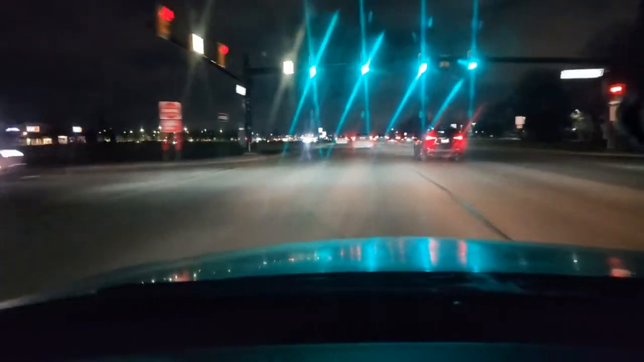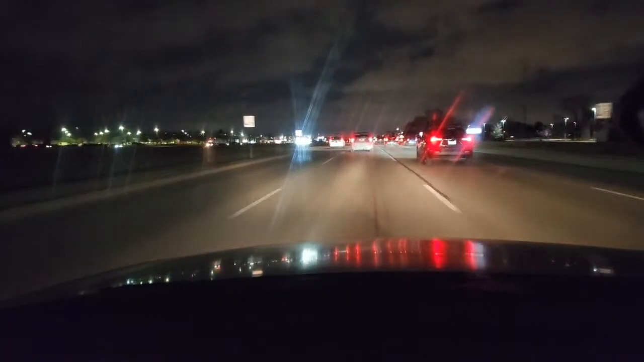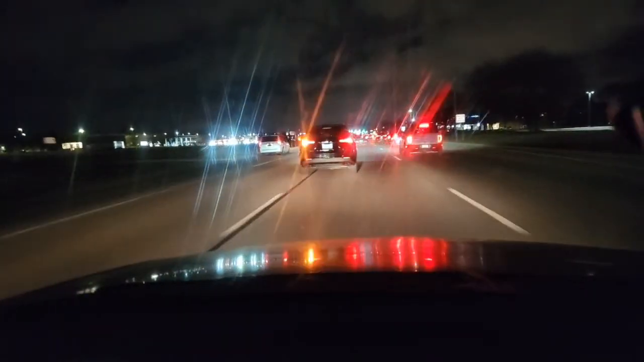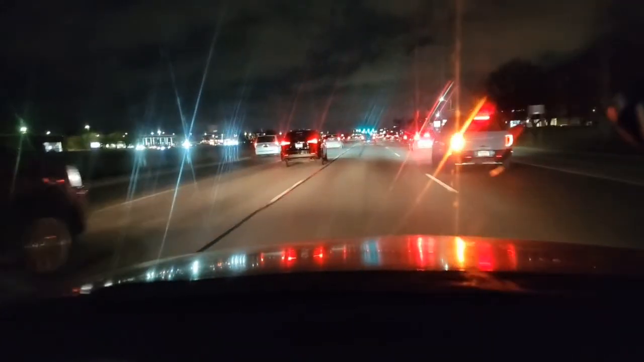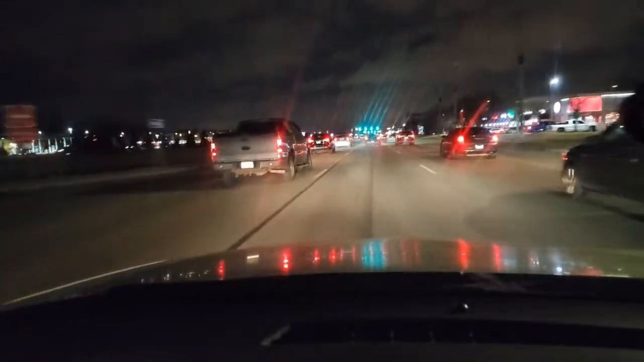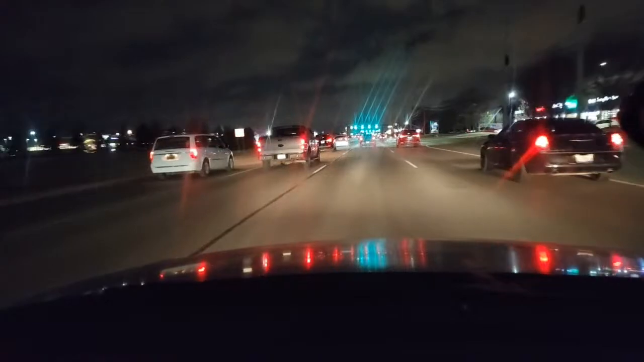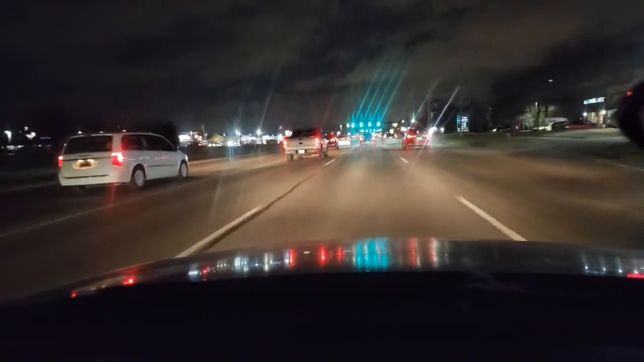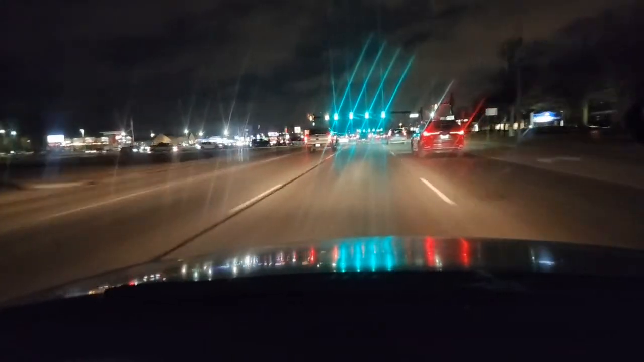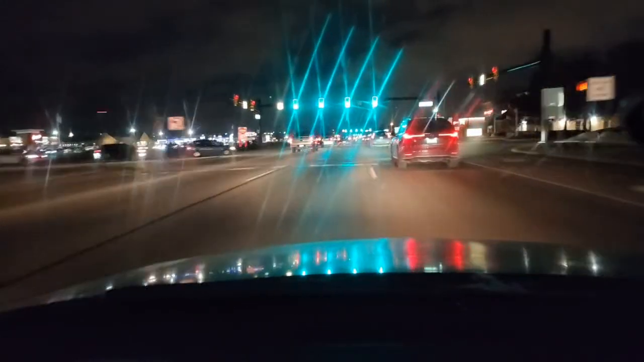You just want to find enough space. I see a little room. Hey, I got over. And you've got to get over and just take your time. You see how slow everyone is going? We're just taking our time. And then I want to try to get over one more lane to the right if I can. And this is real driving. You see how tight this is?